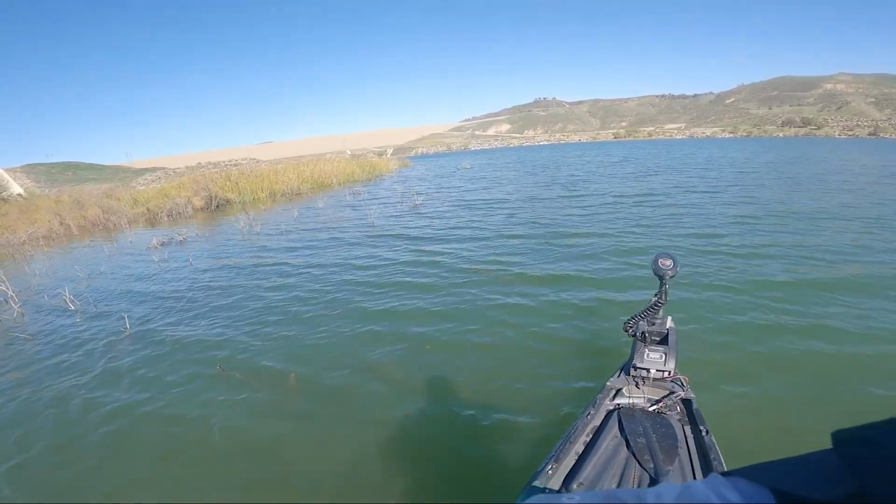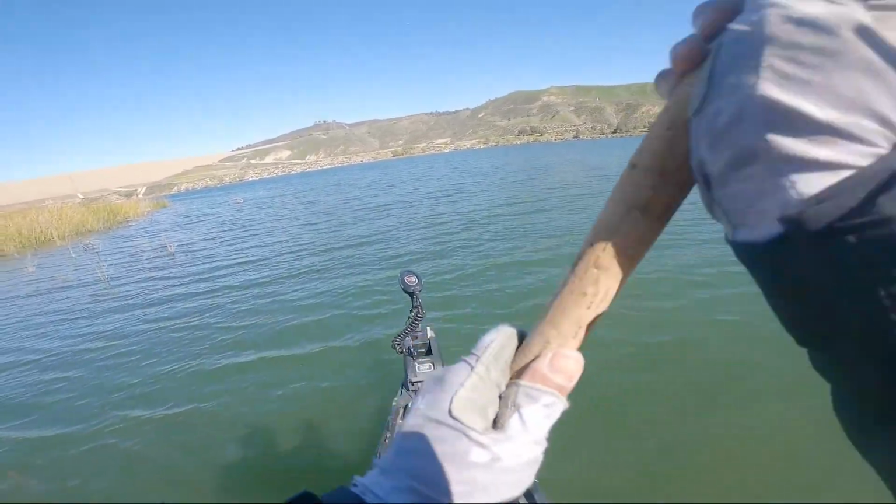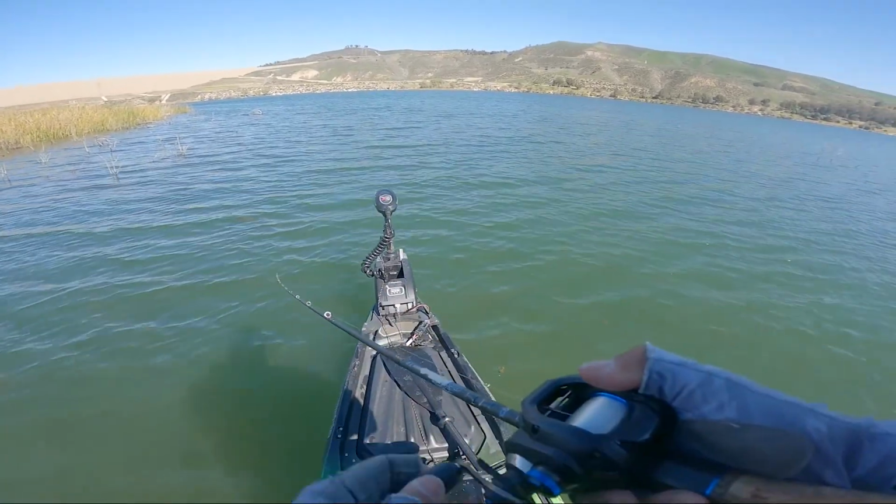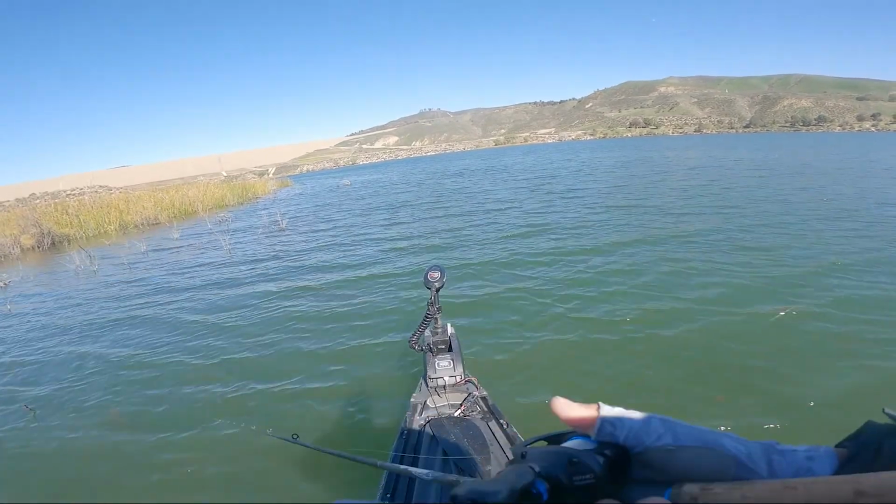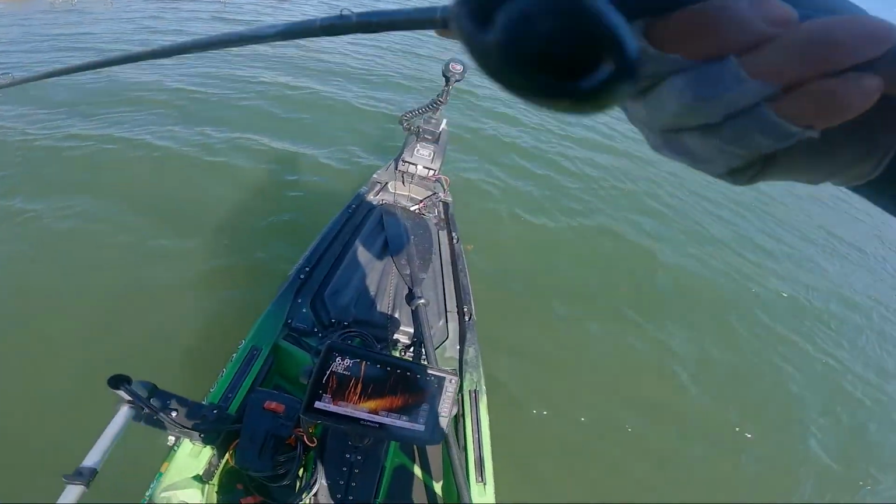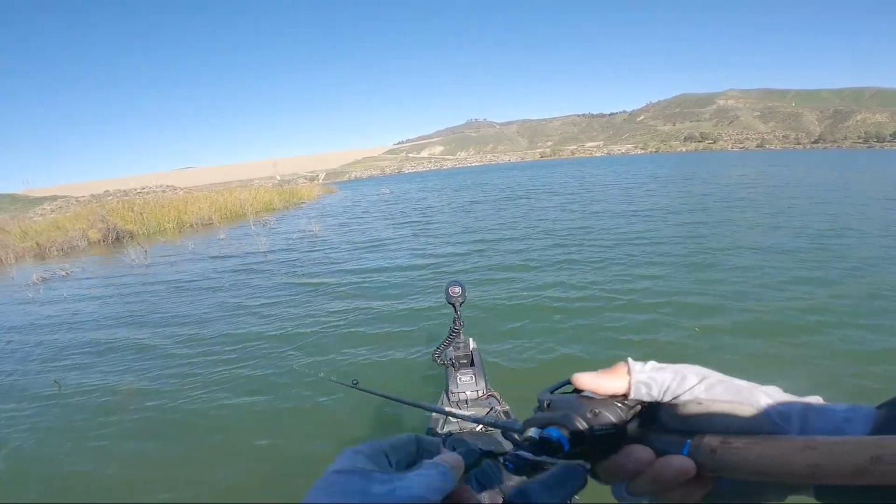Other than that, other fish in 13 feet of water, I just don't think the big ones are pulling up shallow just yet. So I quickly move on after this. Actually, I gave it a couple hours shallow, at least an hour shallow, and didn't get bit all day.